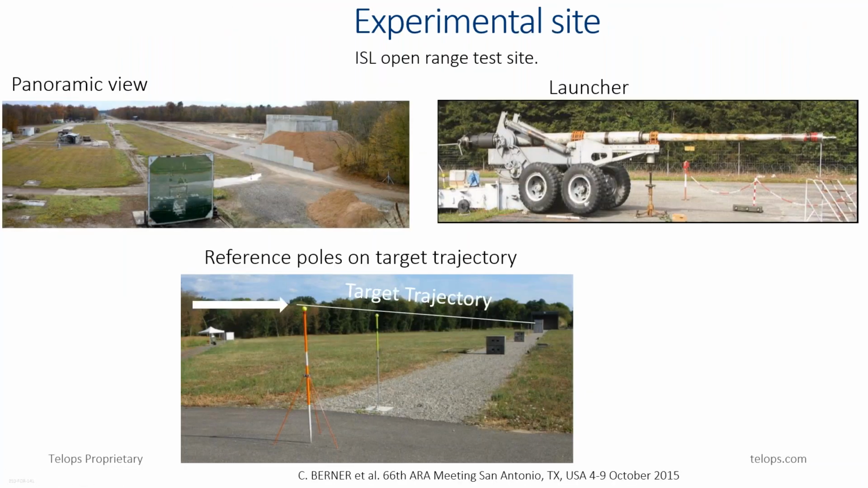Now, these are pictures of the test site. I told you that this is the ISL open aeroballistic testing range located 25 kilometers north of Saint Louis here in France. This is an open range certified for flight firing over a maximum distance of 1 kilometer, which is quite sufficient for ballistic research. You can see a panoramic view of the test site here, and here the typical launcher.